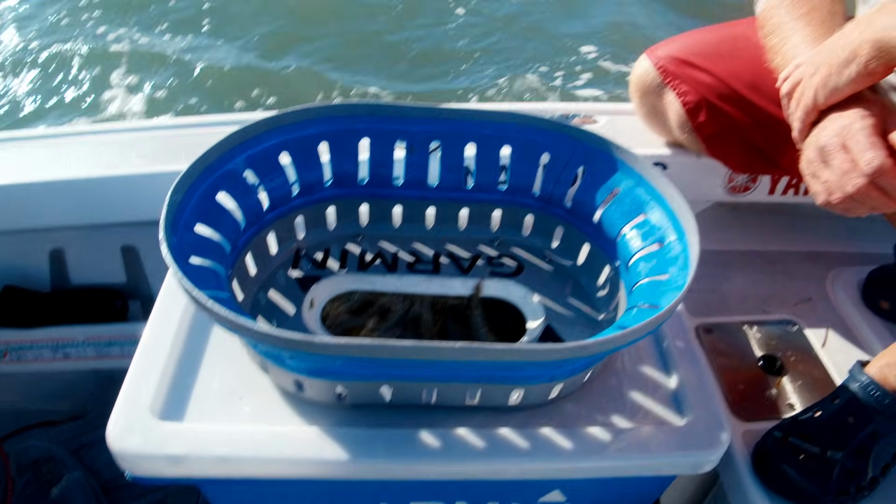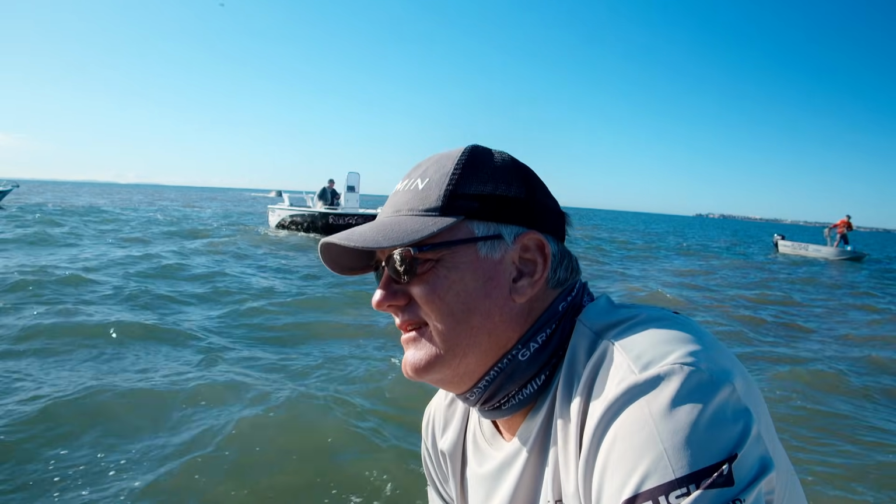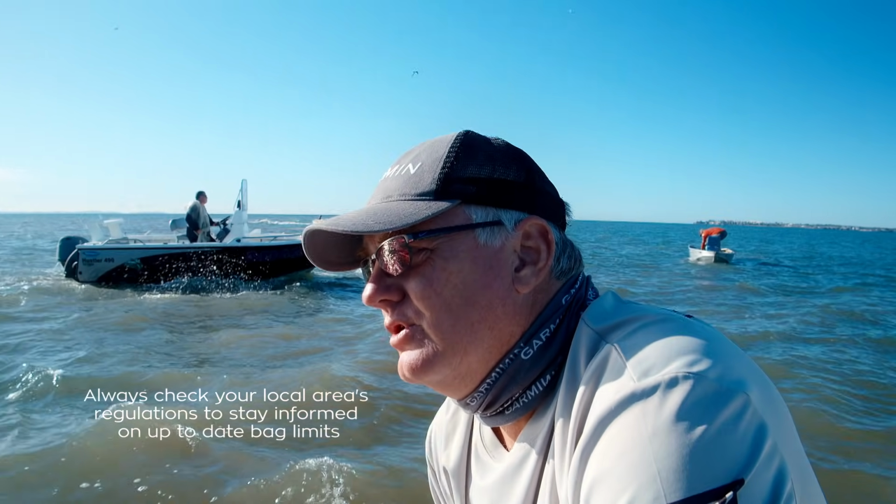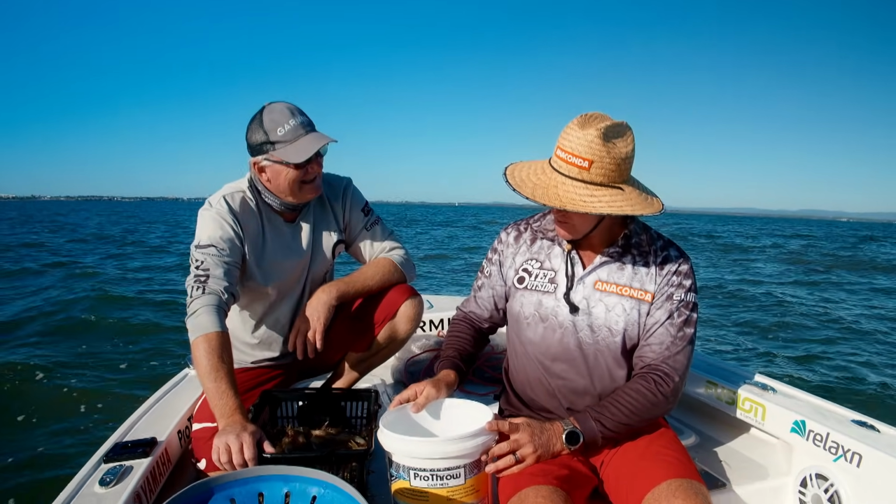So Gordy, your boat, your rules, you know how stuff works on here. Mate, what is our bag limit? What are we allowed to catch and how many do you think we got? All right, so in Queensland, we're allowed 1 bucket per person or 2 per boat. So that means if there's 10 people on your boat, still 2 buckets. 1 person on your boat, 1 bucket. Okay, cool. 2 people on the boat, 2 buckets. 3 people, 2 buckets.